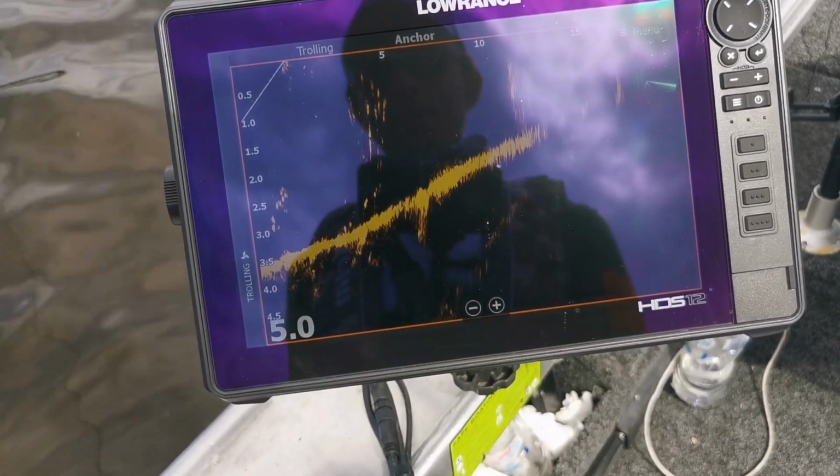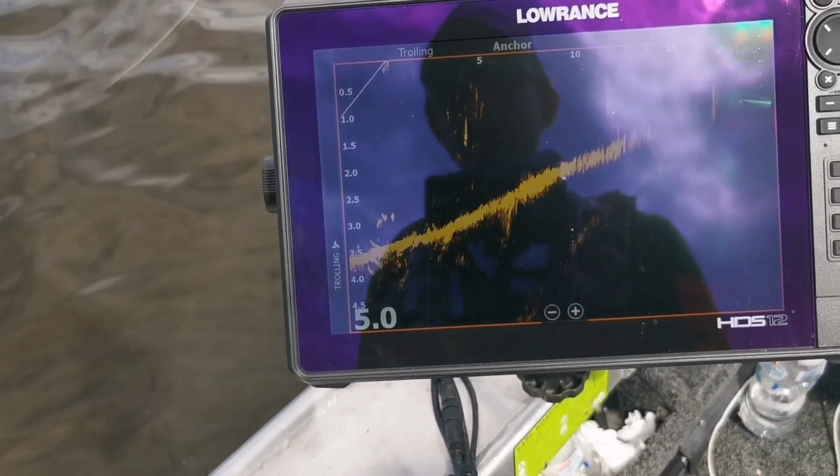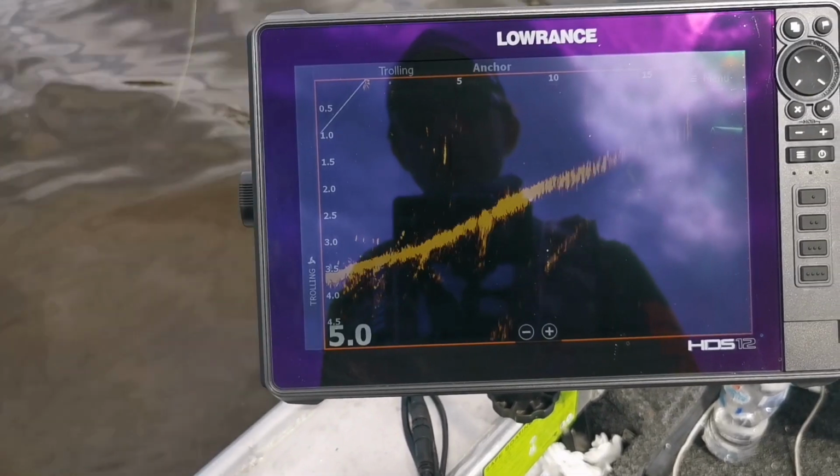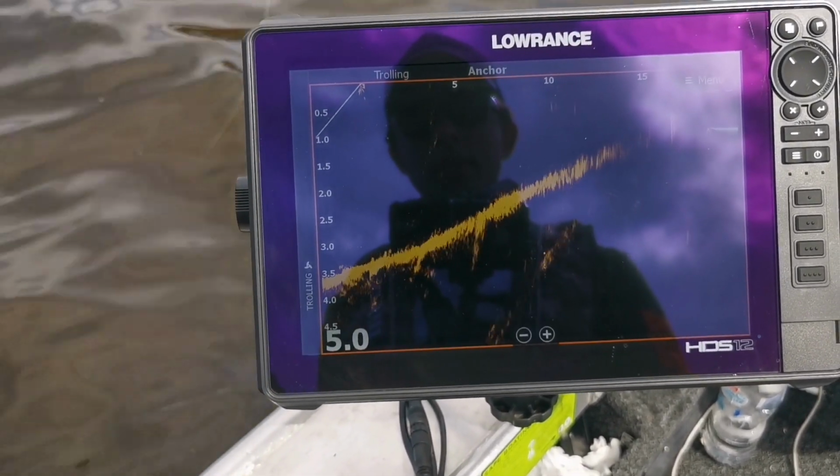Another school of fish just popping on through right here. So we'll just leave the lure sitting on the bottom. Then I'll just jig it up like that. You can see it jigging up in about 2.5 meters. And let's see if these fish want to play the game.